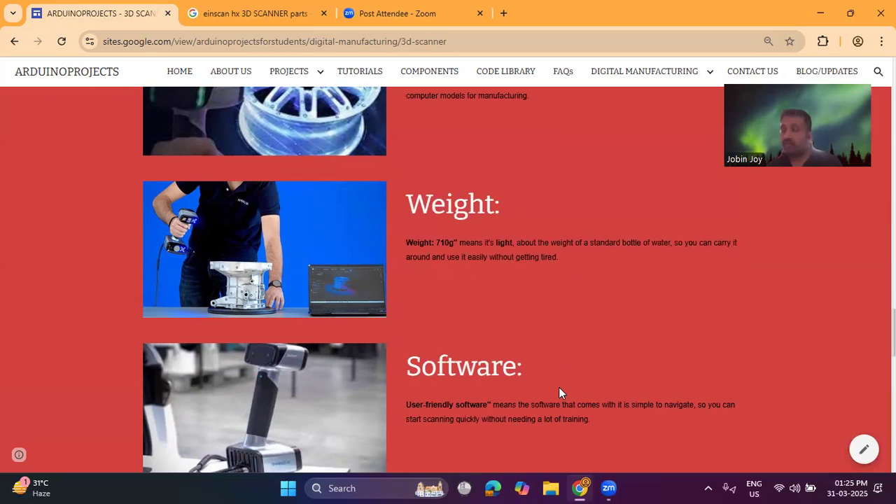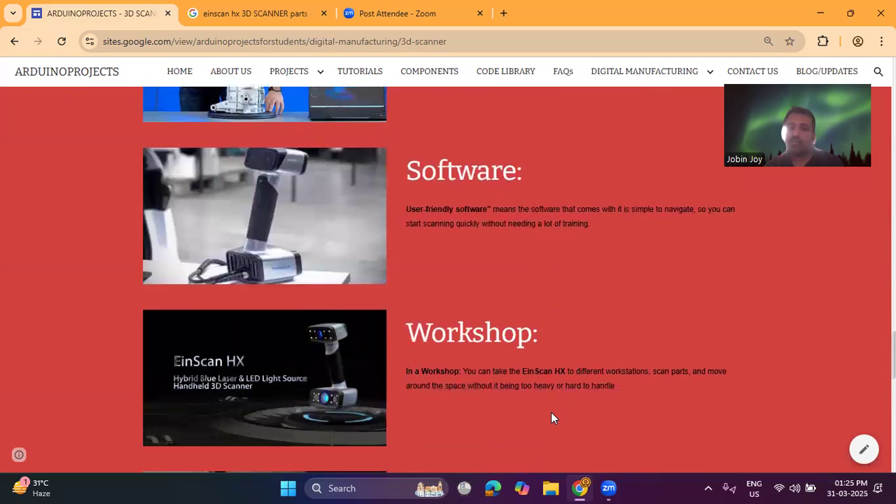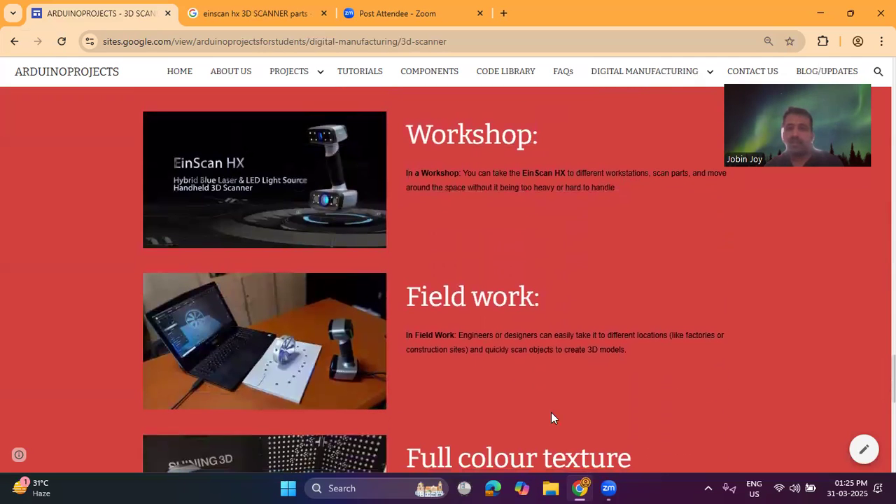The software we will be using is very user-friendly and easy to use, simple to navigate, so we can start scanning quickly without needing a lot of training. We can use this scanner in workshops and in different locations, field work, like factories and construction sites, and we can quickly scan objects to create 3D models.